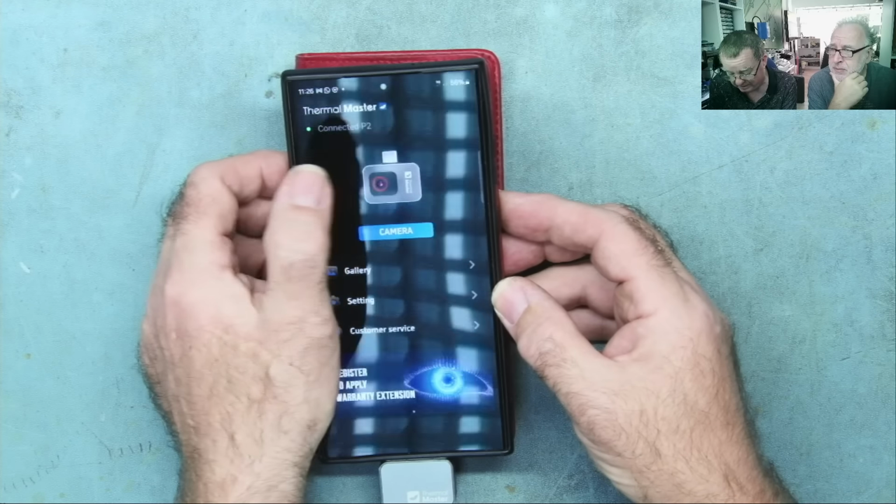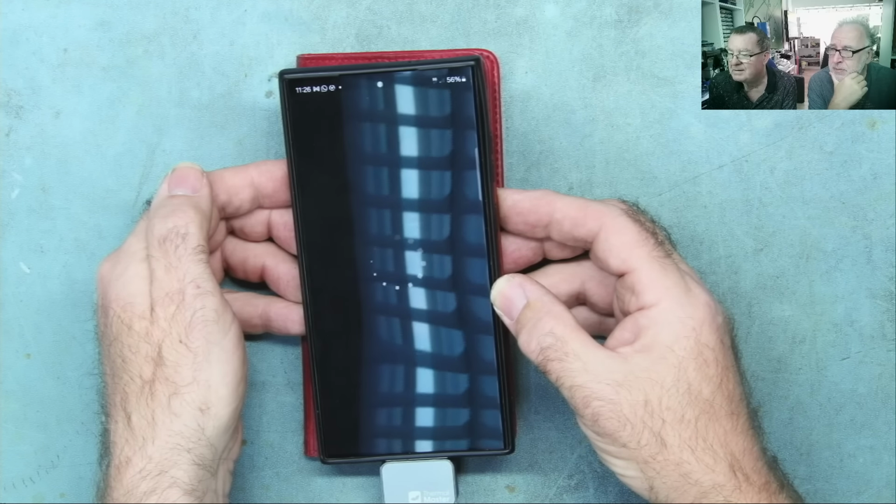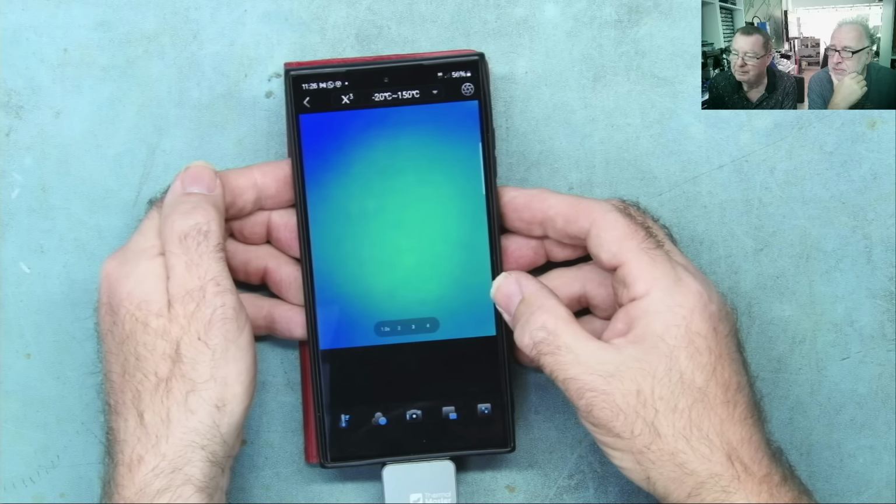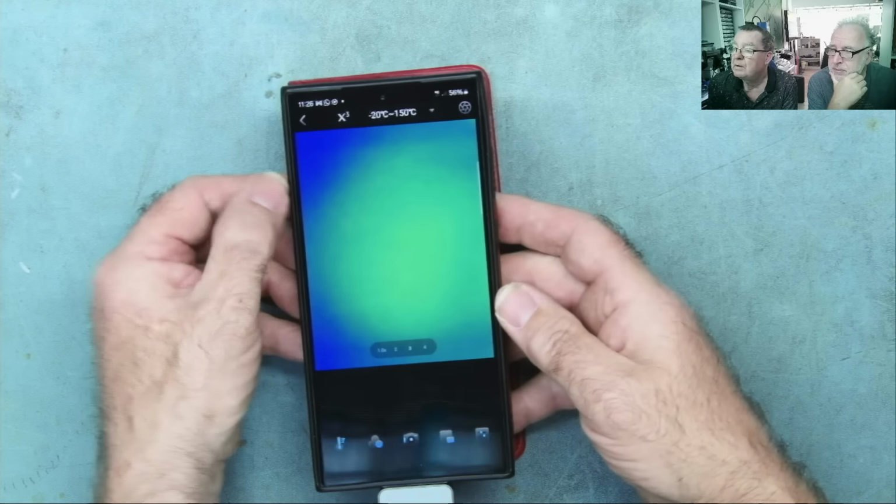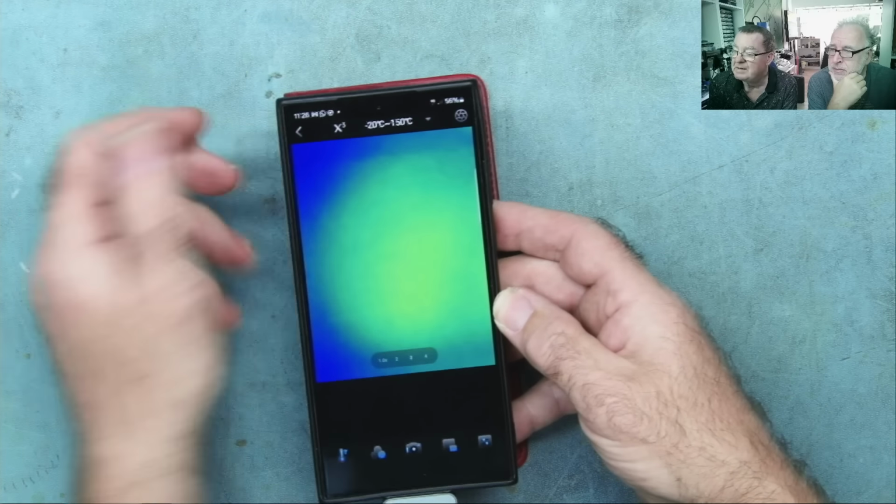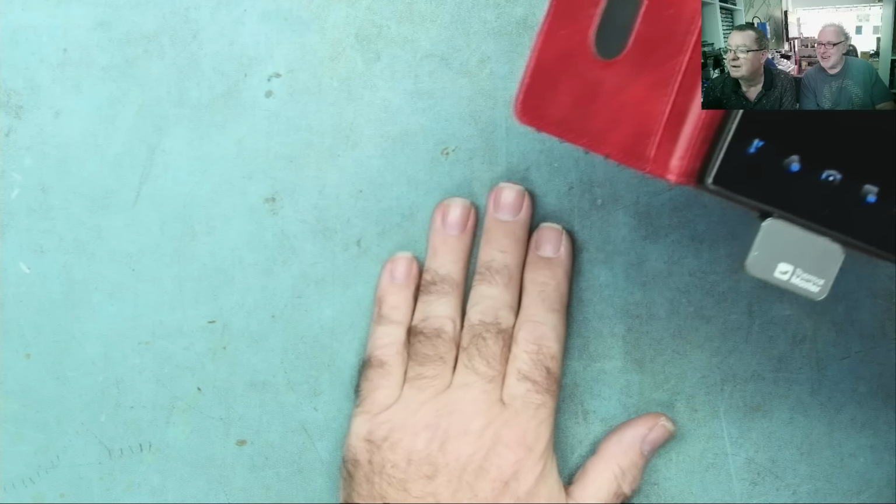Yeah. We click on the camera. Where it says camera, and again this is taking a few seconds now, but much faster than that FLIR One. Yeah. Again, we're booted up, so we can see we have a range at the moment set to 20 to 150. That's the default range. You can change that.